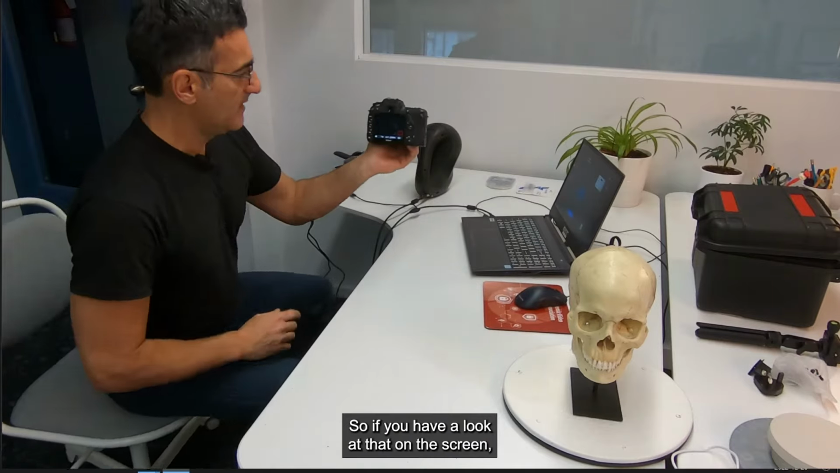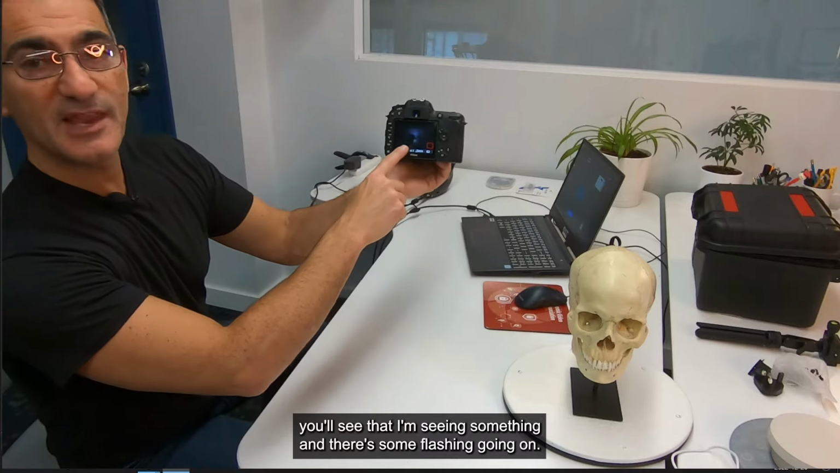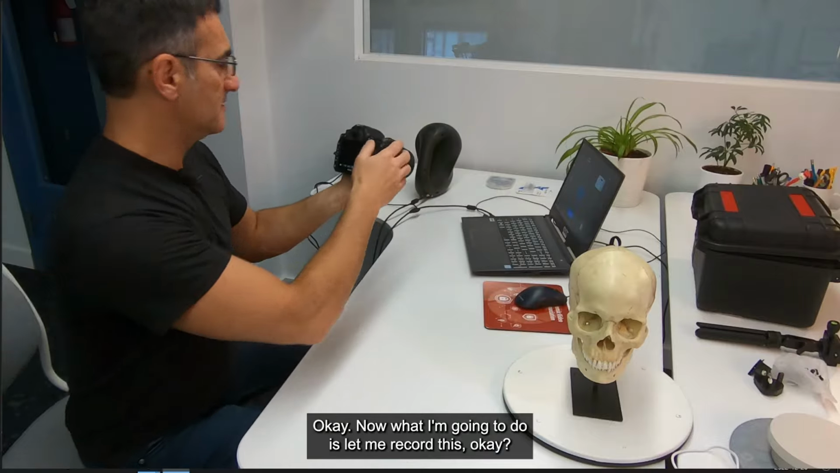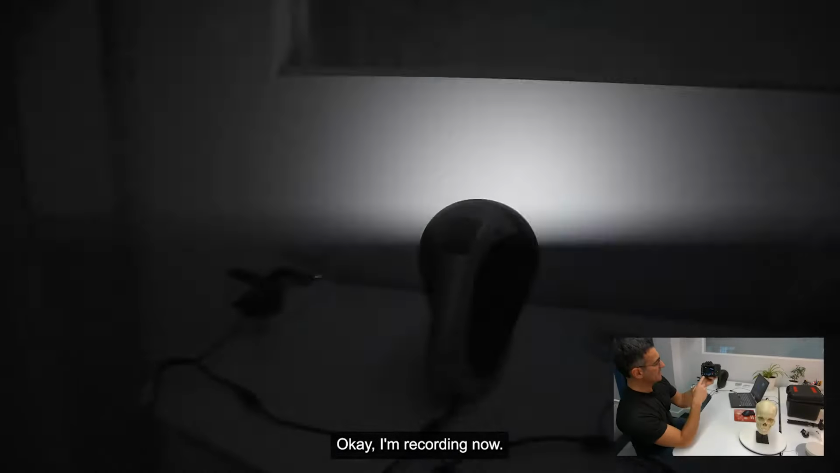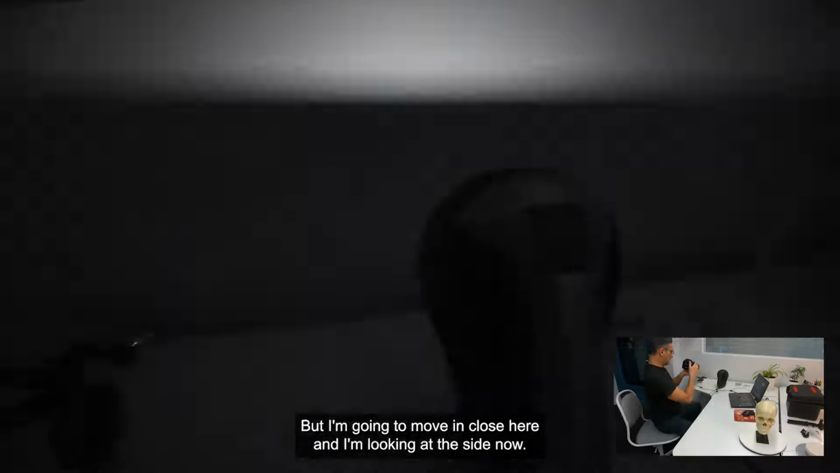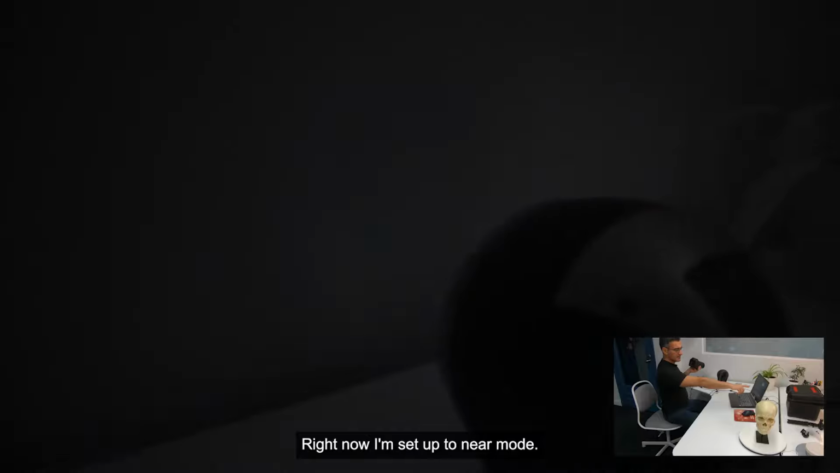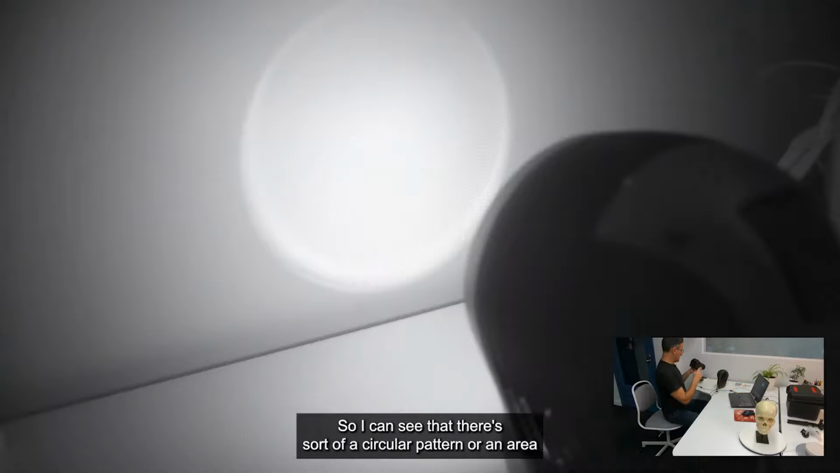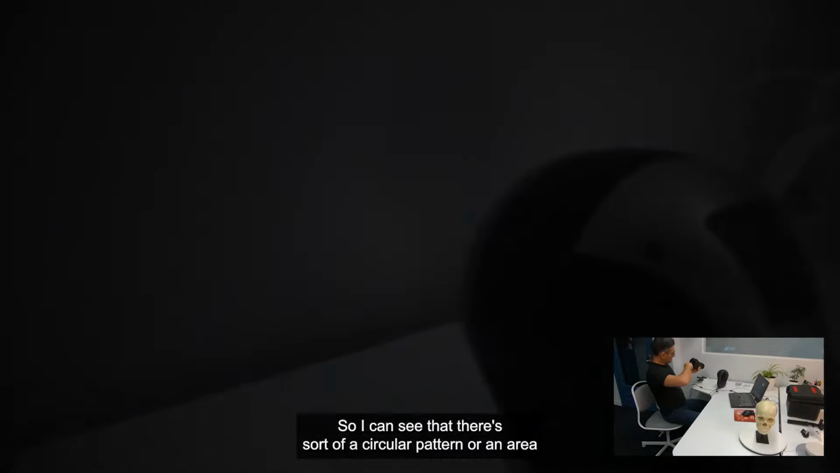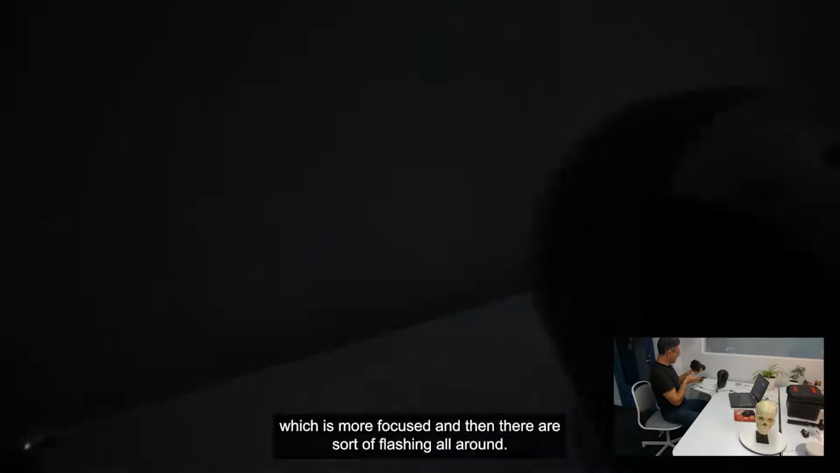If you have a look at that on the screen, you'll see that I'm seeing something and there's some flashing going on. Now let me record this. Let's see if this is going to record. Okay, I'm recording now. This pattern that I'm seeing here, I'll put up on the screen and you'll be able to see it as well. But I'm going to move in close here, and I'm looking at the side. Right now, I'm set to near mode. So I can see that there's sort of a circular pattern or an area which is more focused, and then there's sort of flashing all around.